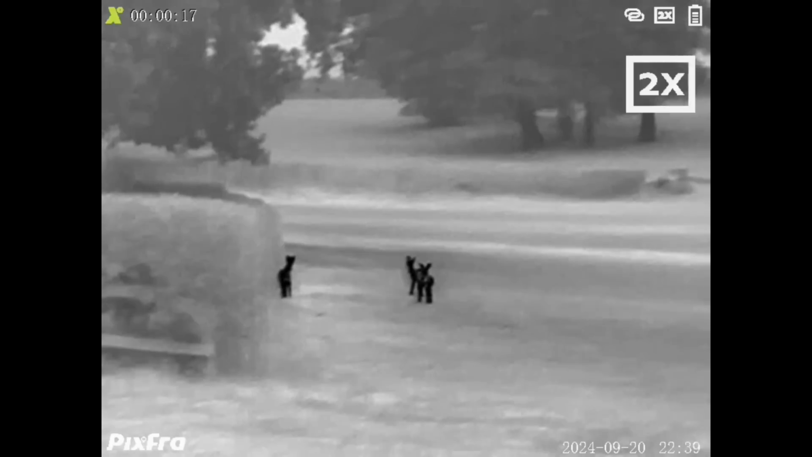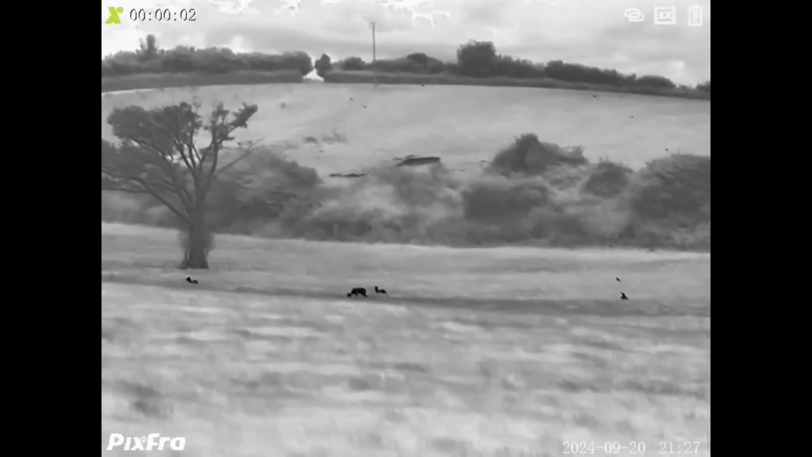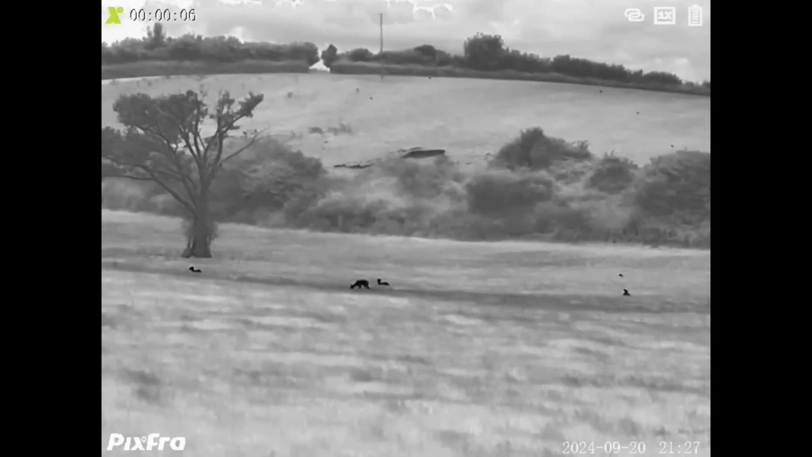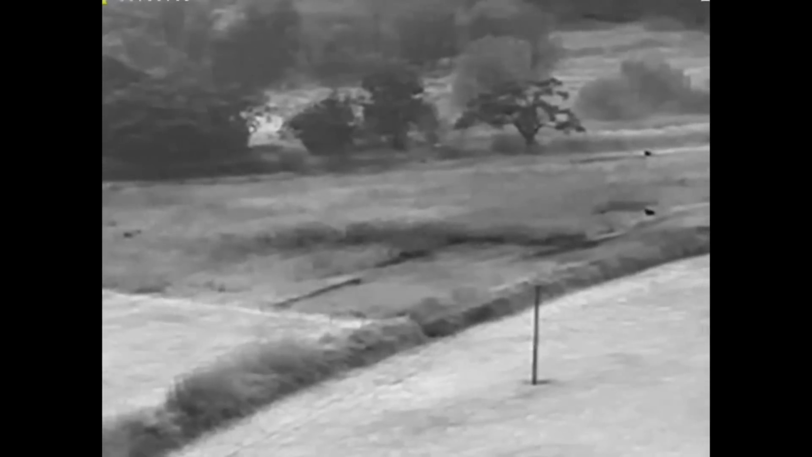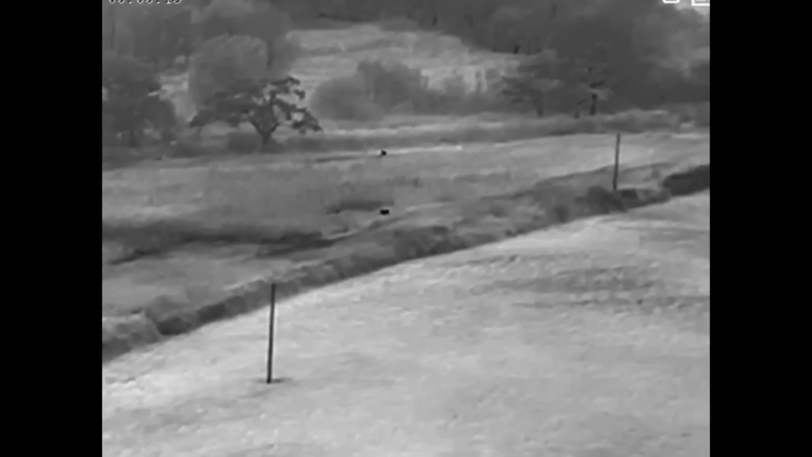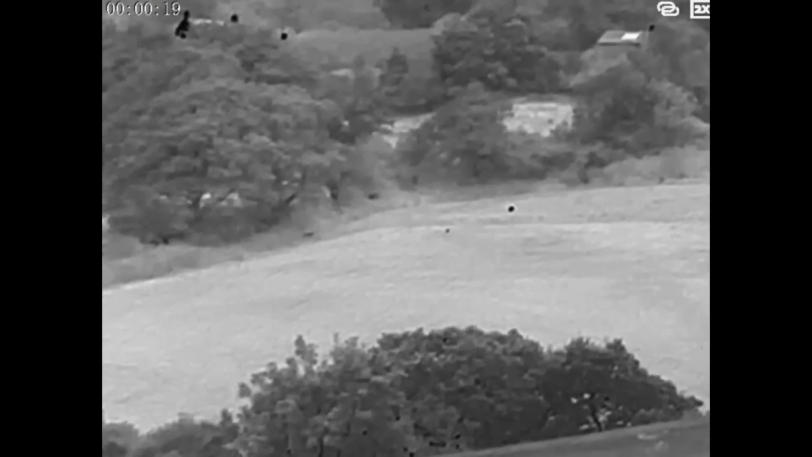Some evenings on the farm, it feels like a nighttime safari park. The deer are wandering around everywhere. You just saw 3 together in one field. We've got 4 in another. By dark, we can see 2 deer in this cover crop, and as I pan round, a 3rd deer has appeared where the old cover crop was and actually was migrating towards them.